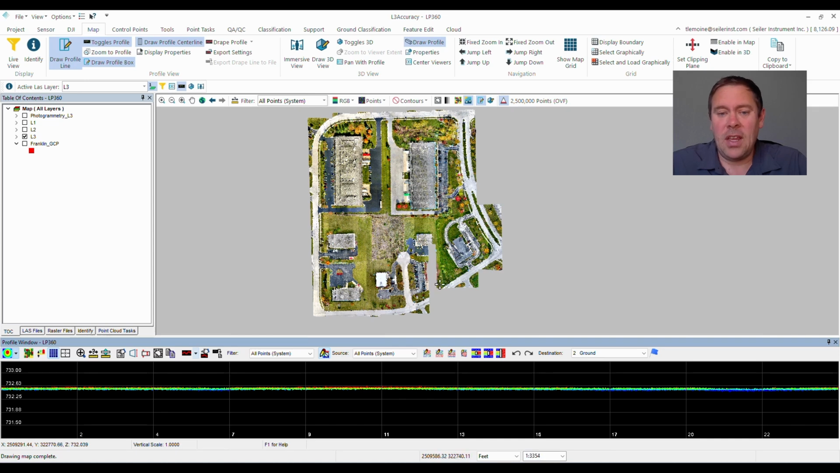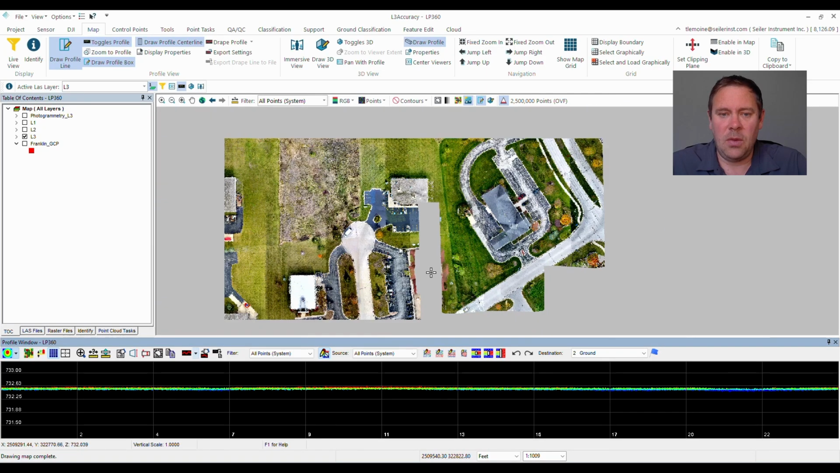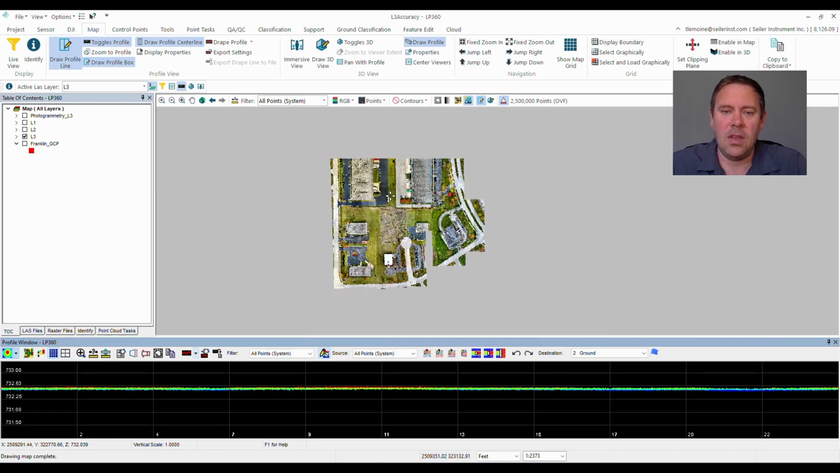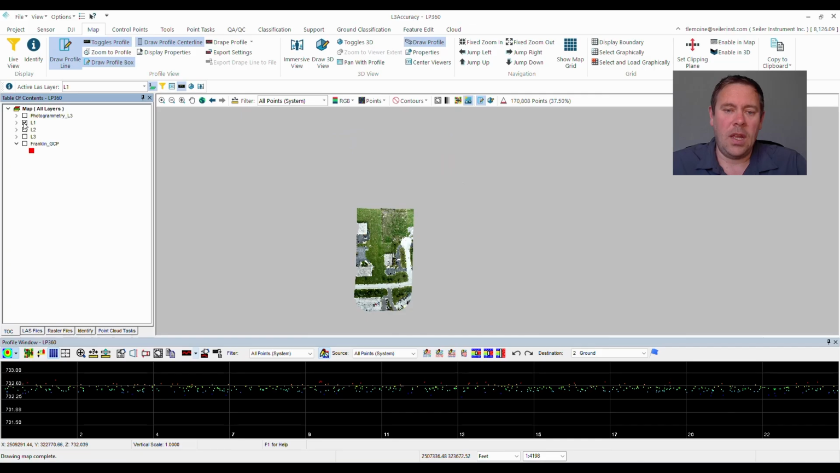We've got 3 different data sets. One thing you'll notice is we have this gap here in our data, and that's just a daycare facility, and we don't fly over that when they've got kids out in the playground playing. So that's all that is, nothing wrong with the LiDAR systems here. There's our L3 data, there's our L2 data, and there's our L1 data.